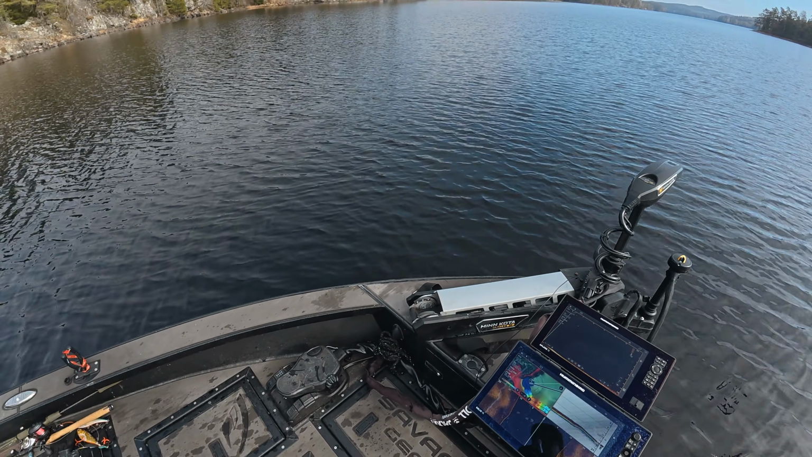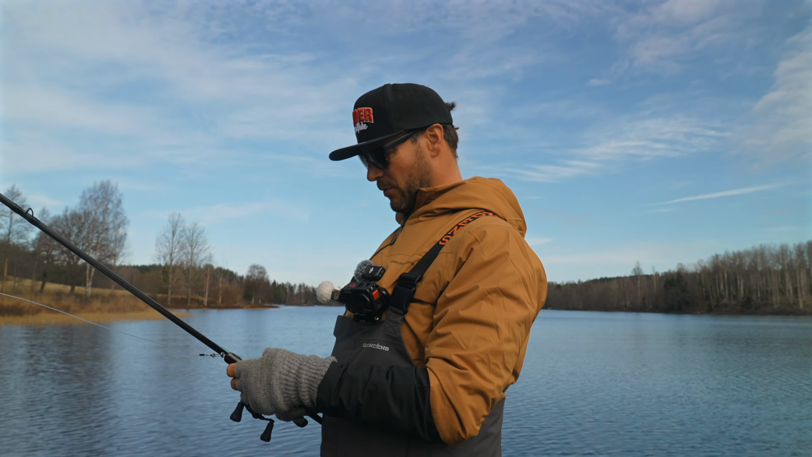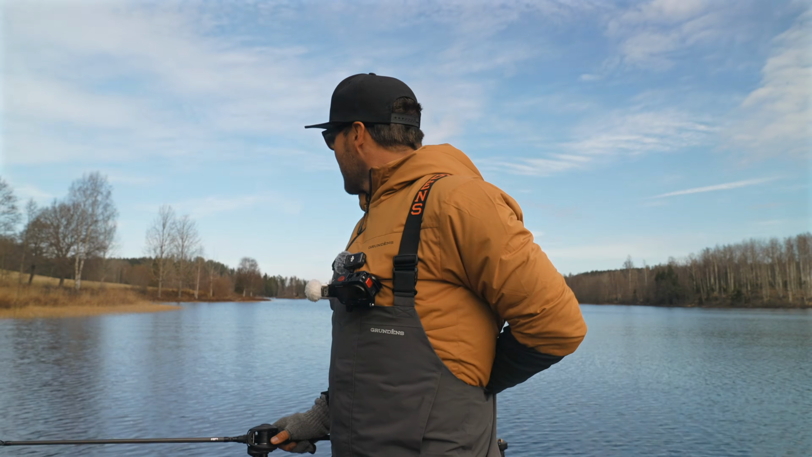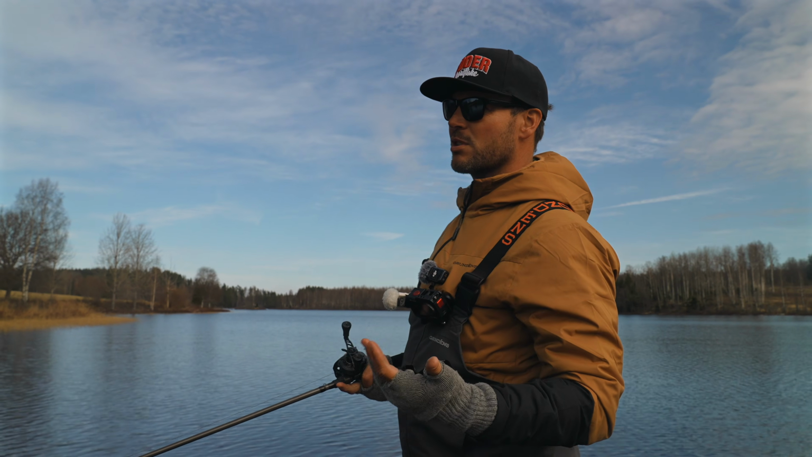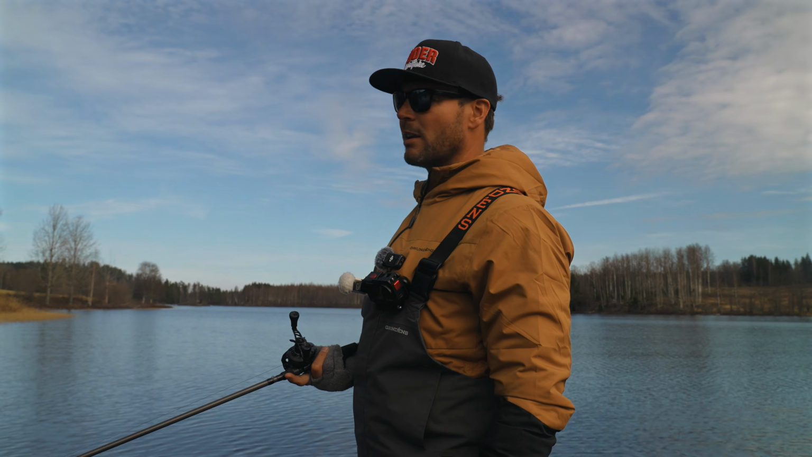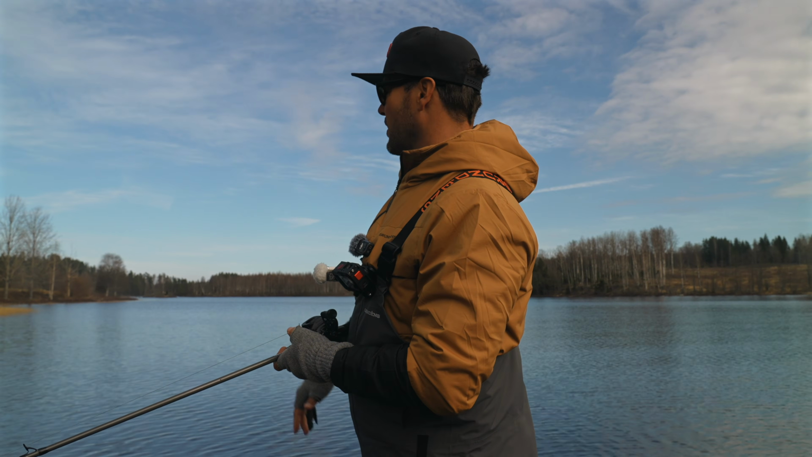We are switching towards the shallow areas. I wouldn't call it a bay, but there's a stream coming out from this side which pushes into the main body of the lake. There's not really bays or any coves inside, so you really need to find these grassy areas which are a little bit more shallow, like 2 to 3 meters deep. We do have the landscape mode on the MegaLive. Gonna scout around, see if we can find some fish, and mainly cast against the reeds.